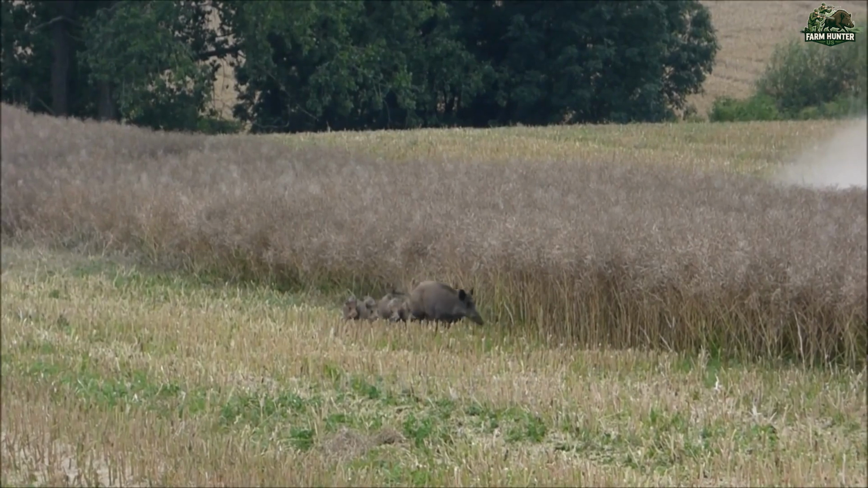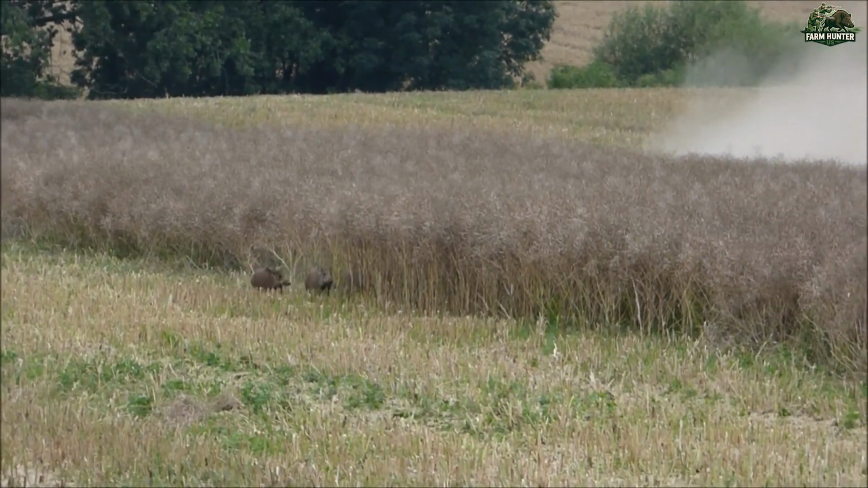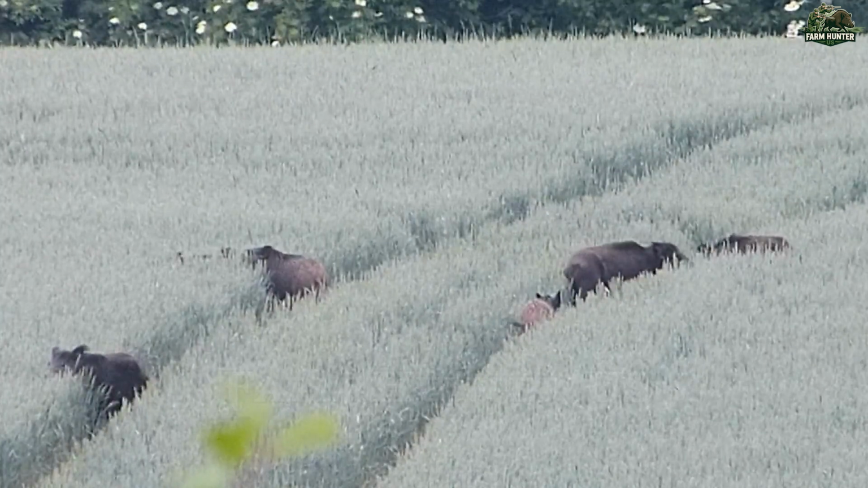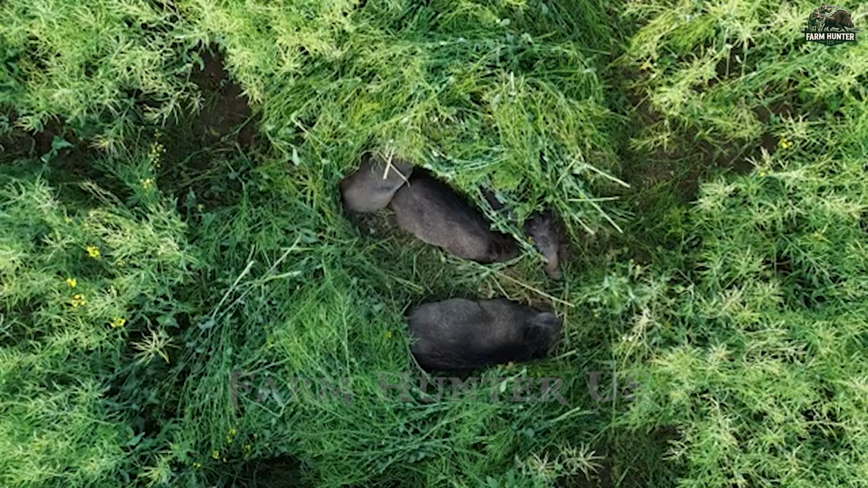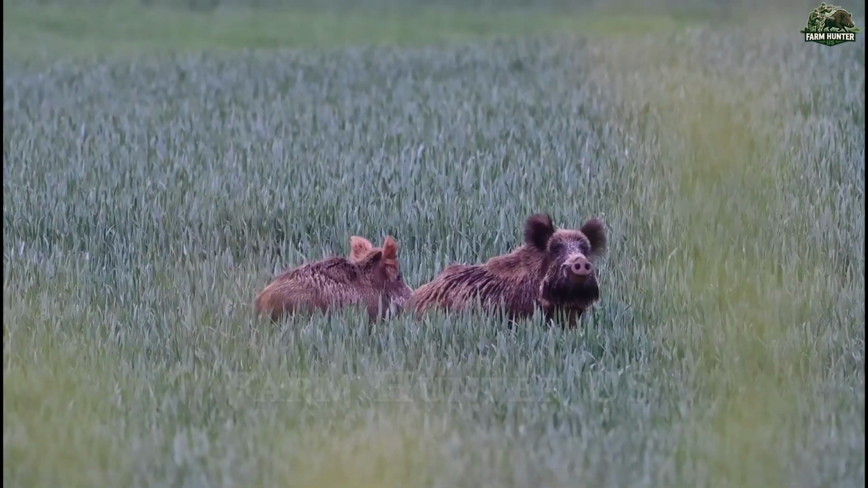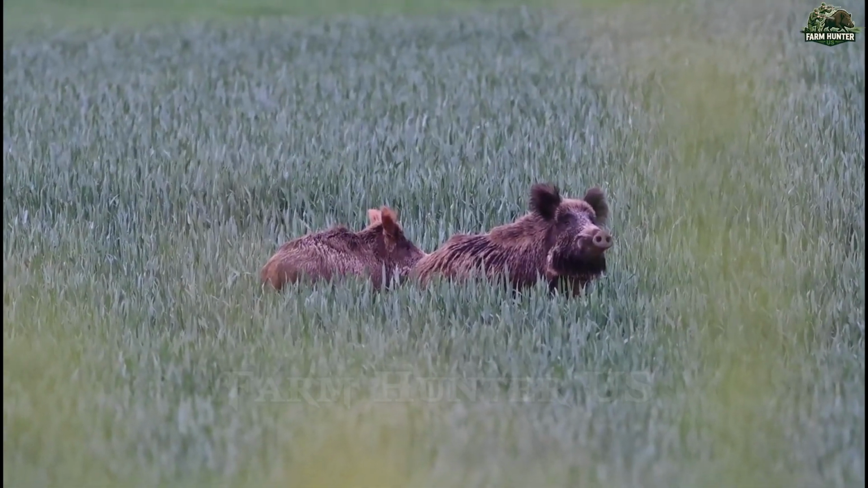For the past 5 years, we've returned again and again to the dense forests bordering the farm, where wild boars have become more than a nuisance. They're a destructive force. These animals, known to cause over $2.5 billion in crop and property damage annually across the U.S., are relentless.